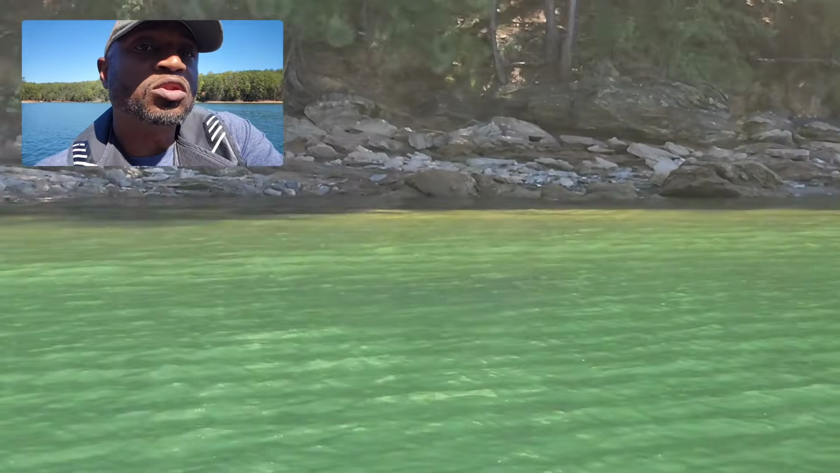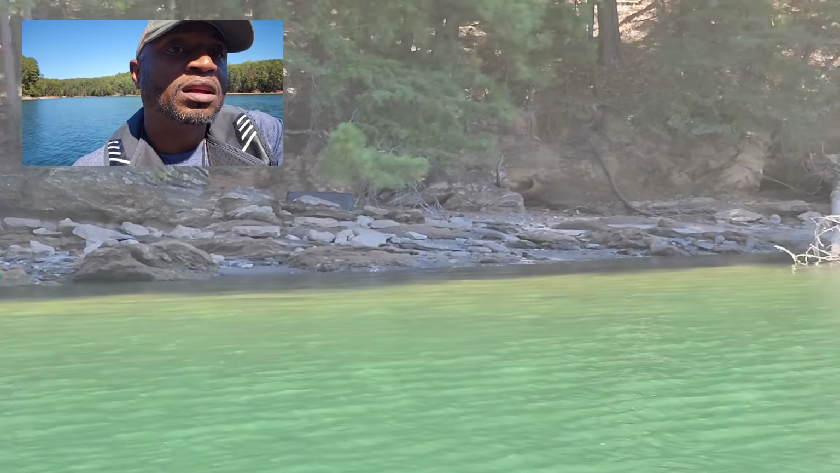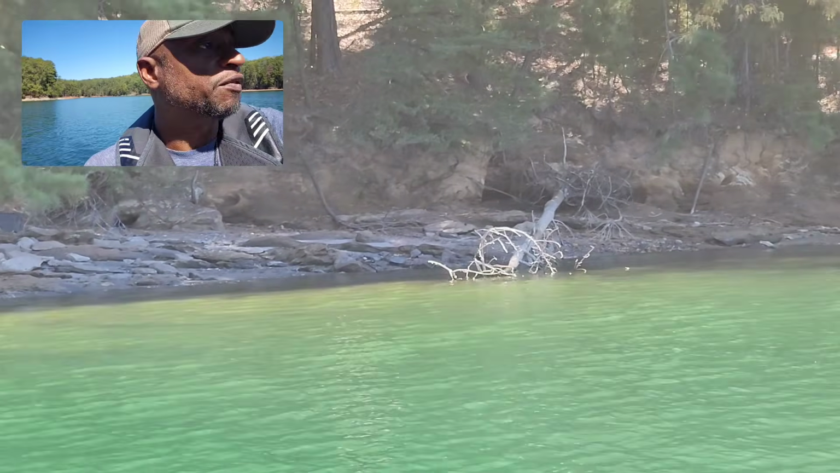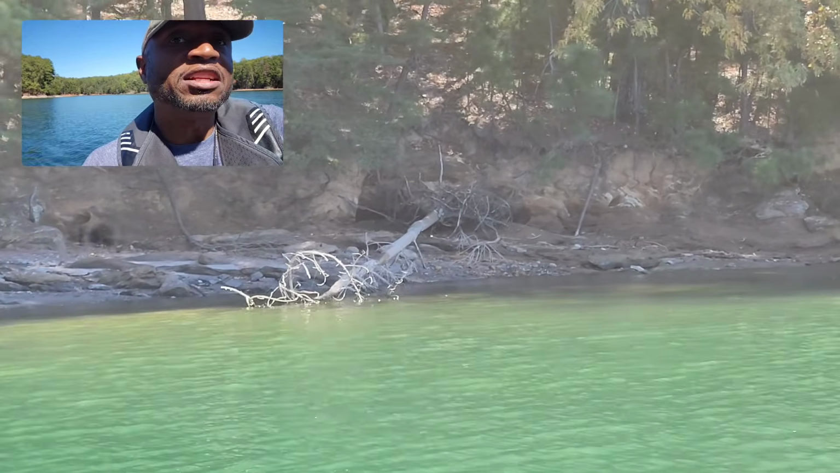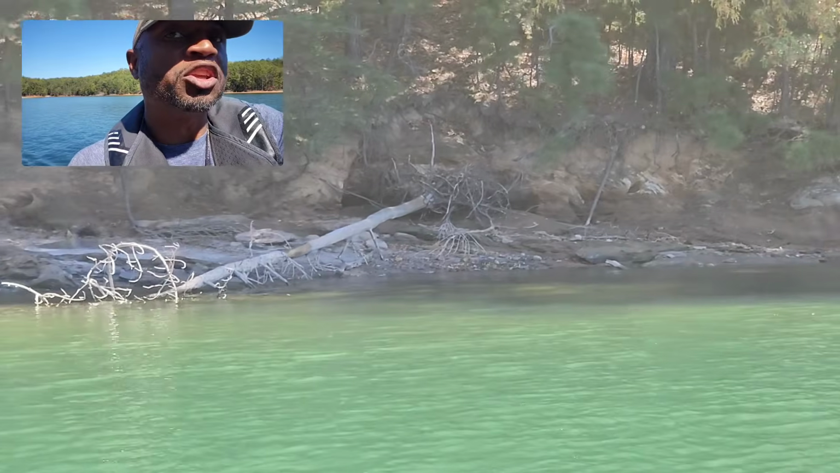So there we go. Let me just zoom back in. Okay, there we go, guys. You can see the rocks right there. There's another laydown, and see, if you take a look at the back of that, that is normally completely under the water. So you would not even see that unless you know how to use your electronics.